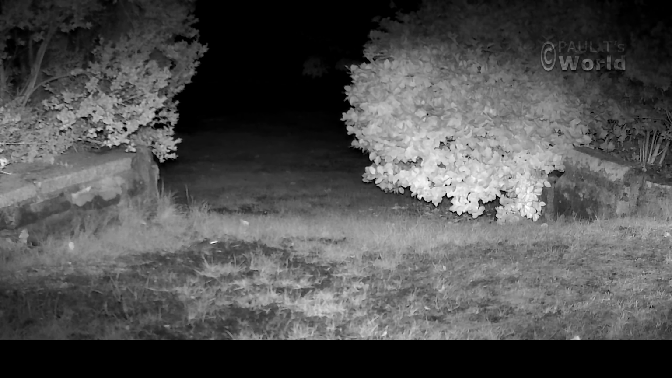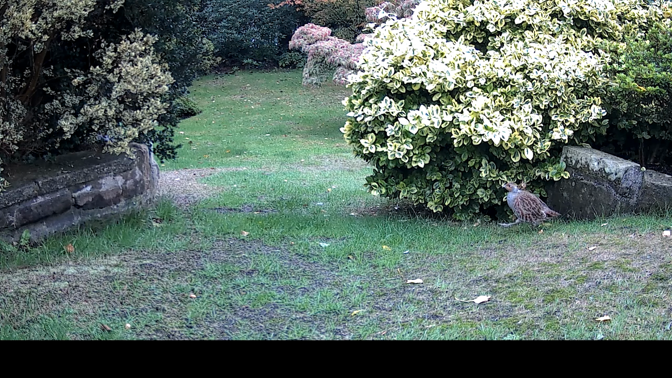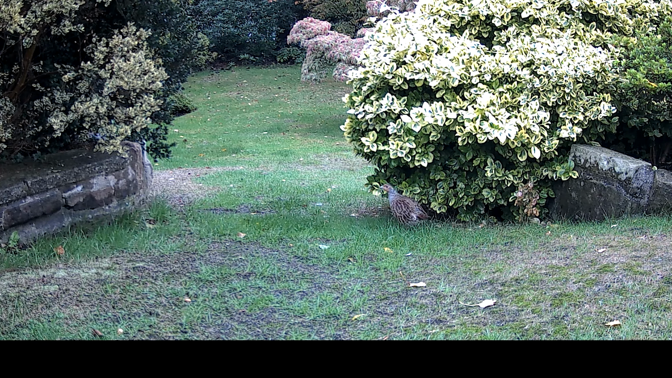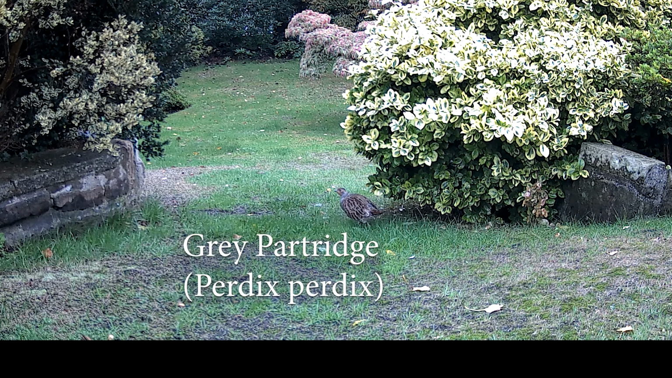This area here of the front garden has the mice and therefore also the cats. And here we have a bird that I had never seen in my garden before, and the trail camera caught it at 6 o'clock in the morning. It's a grey partridge.